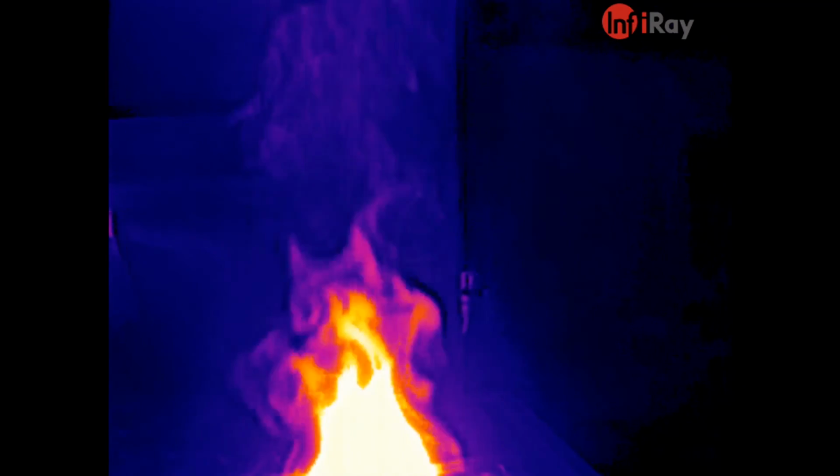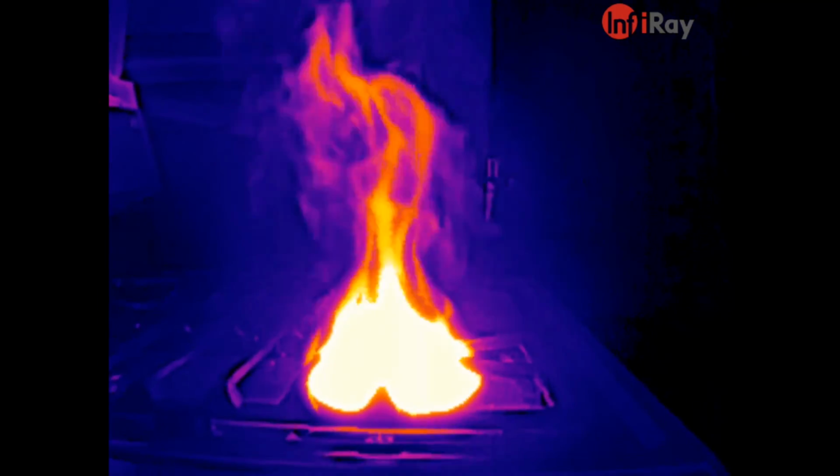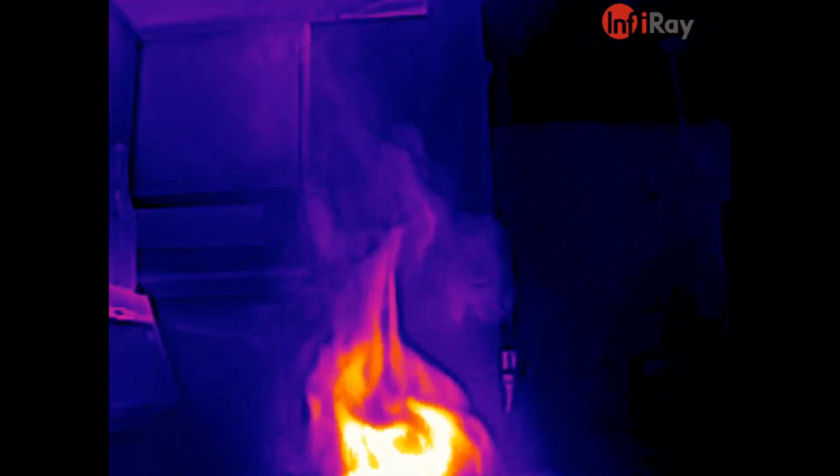Here's what the flame looks like in color. And white hot and black hot.